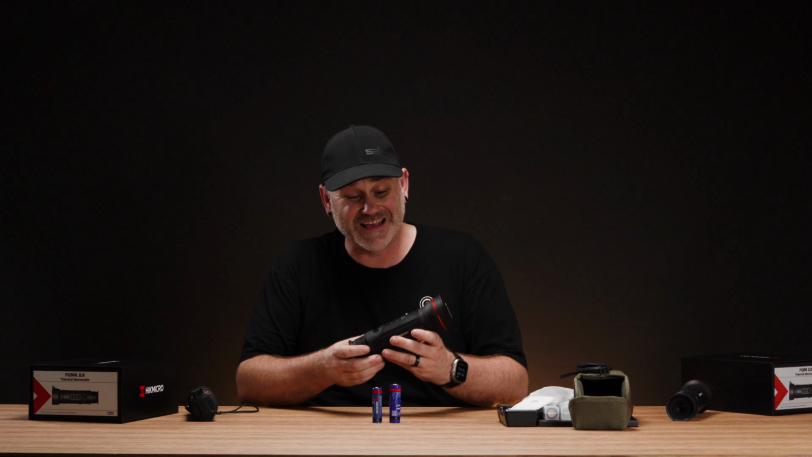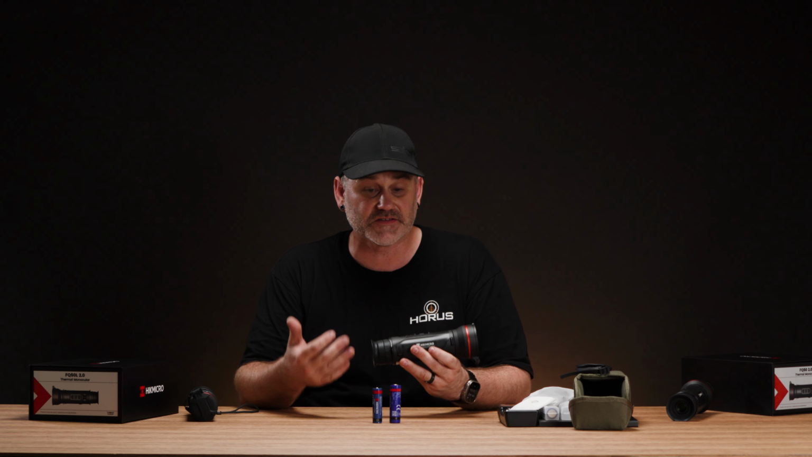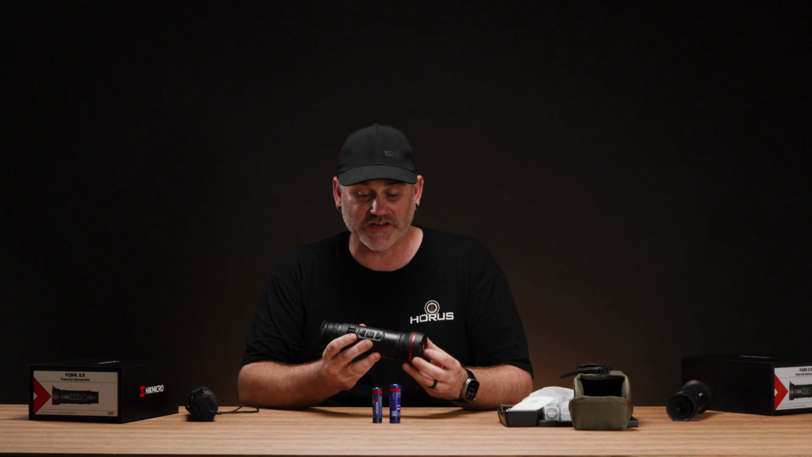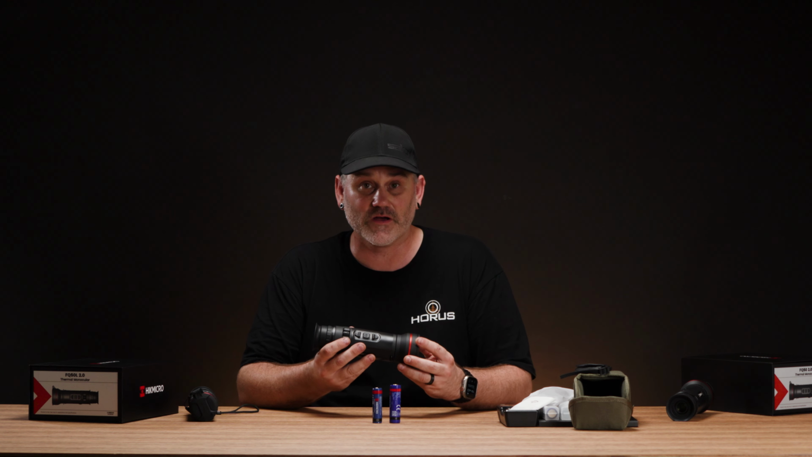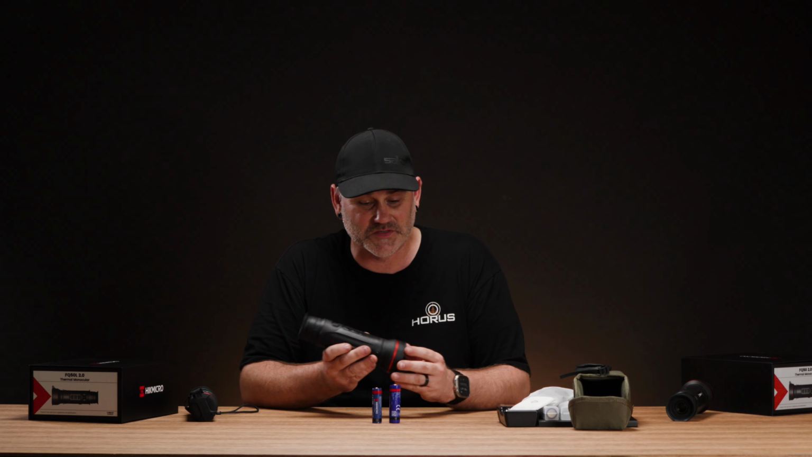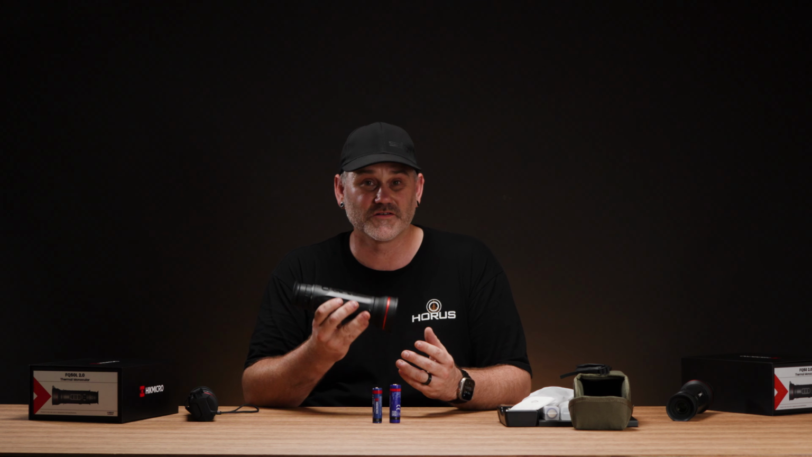Now, this being a recent release, Hikmicro, it does have the HSIS, which is the shutterless technology in it. Now, in using this device, haven't seen it refresh. It sort of does it subtly in the background, which does lead to a better experience because, as you guys I'm sure have experienced, with the thermal, it just chooses the wrong moment to refresh.